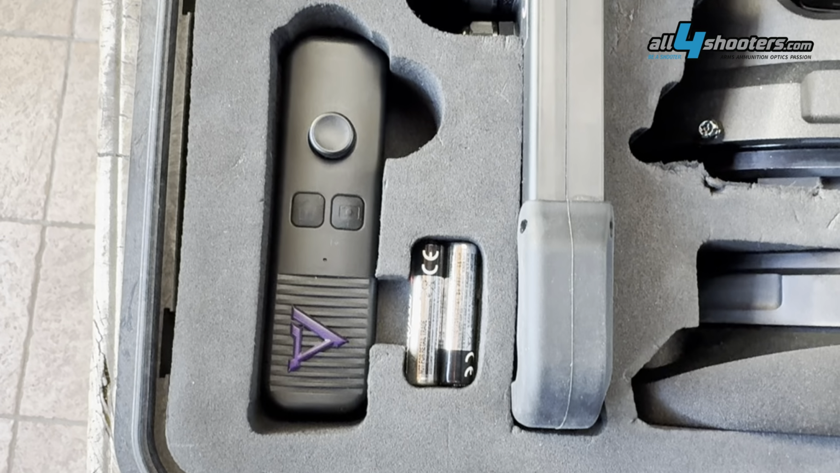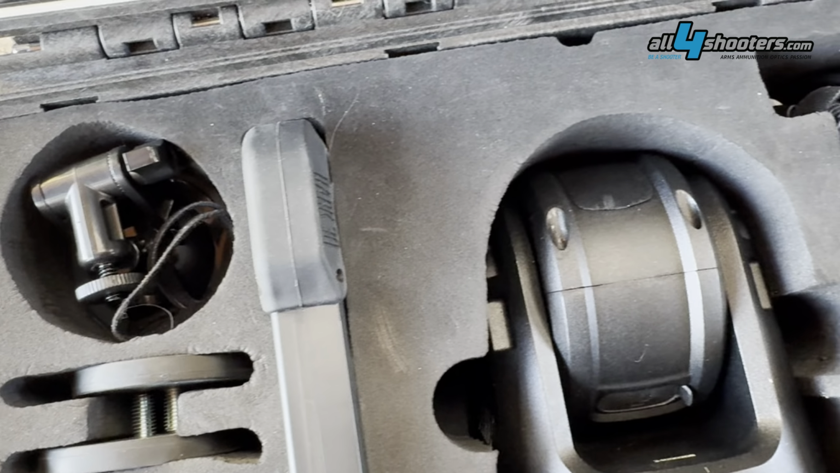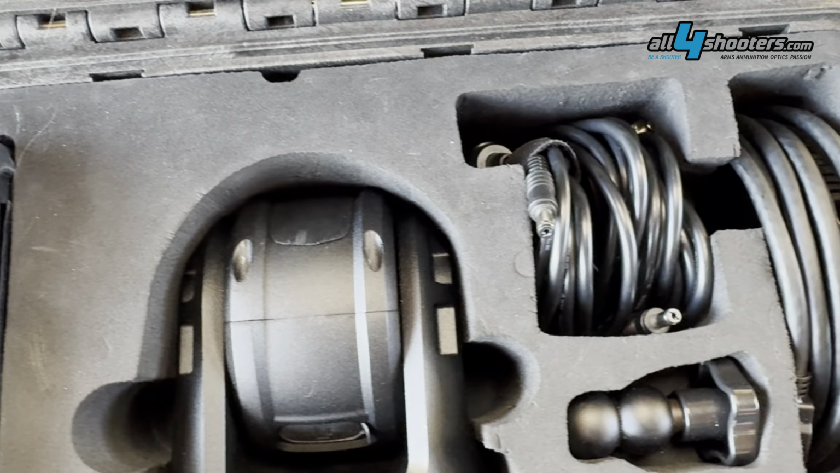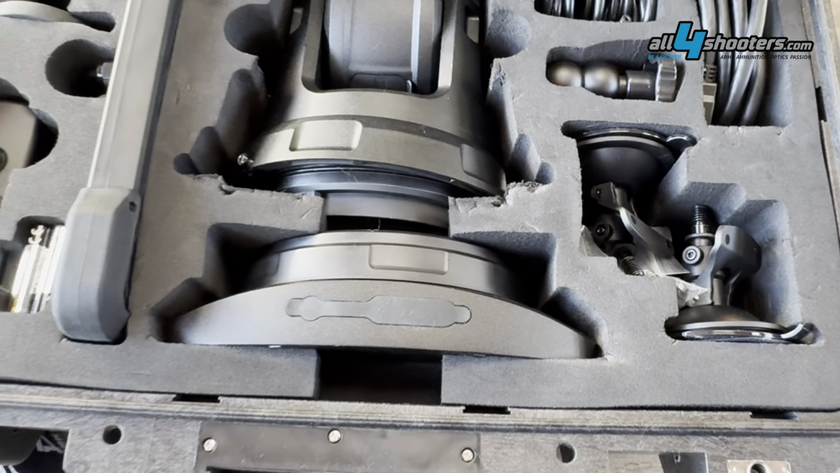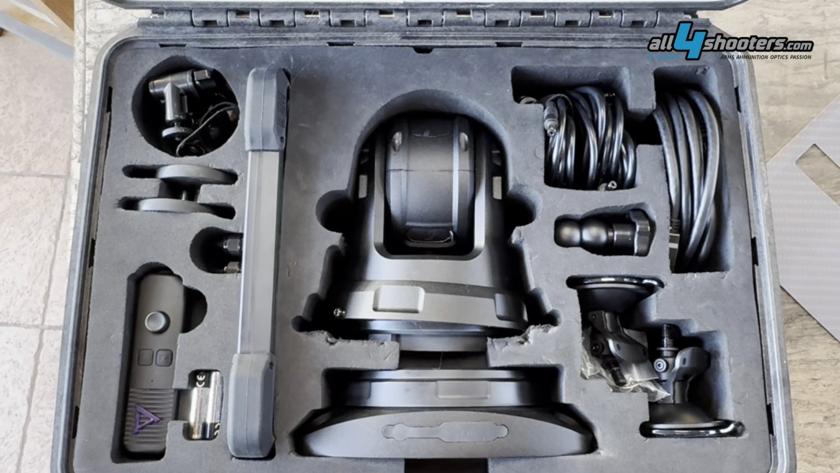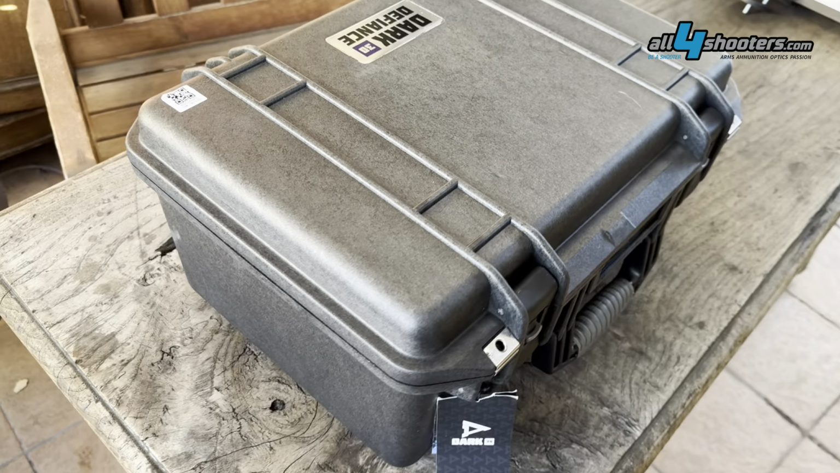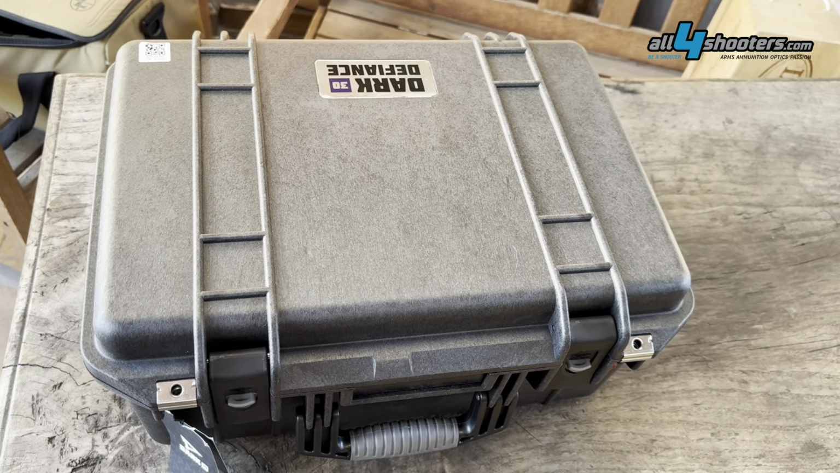We received a sample of the Defiance 640 PTZ that includes all of the ancillary gear to set it up and install on a vehicle. Performance specs are quite impressive with a 1,150 meter detection range. This thermal imaging device comes in a very nice rugged and waterproof protective polymer case, a tough storm case type.